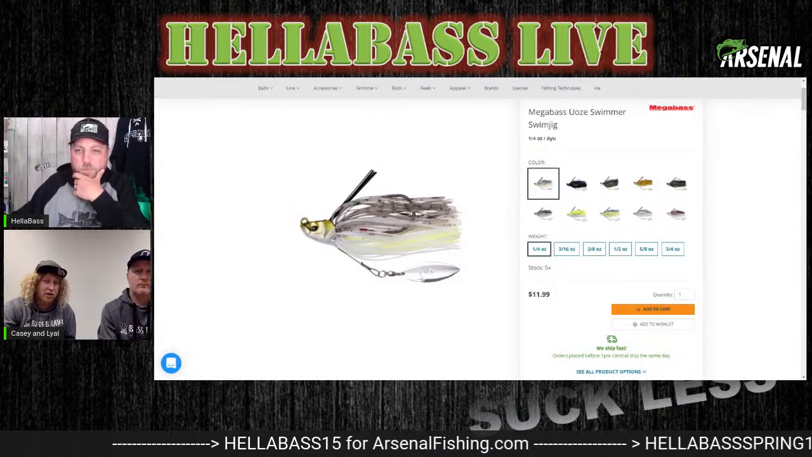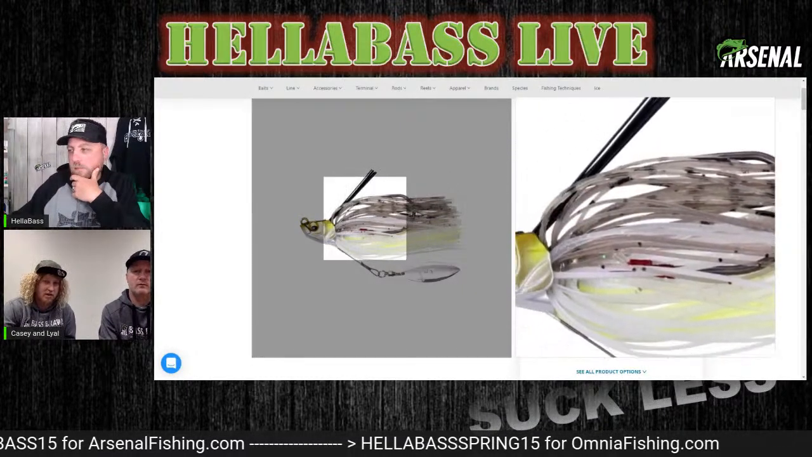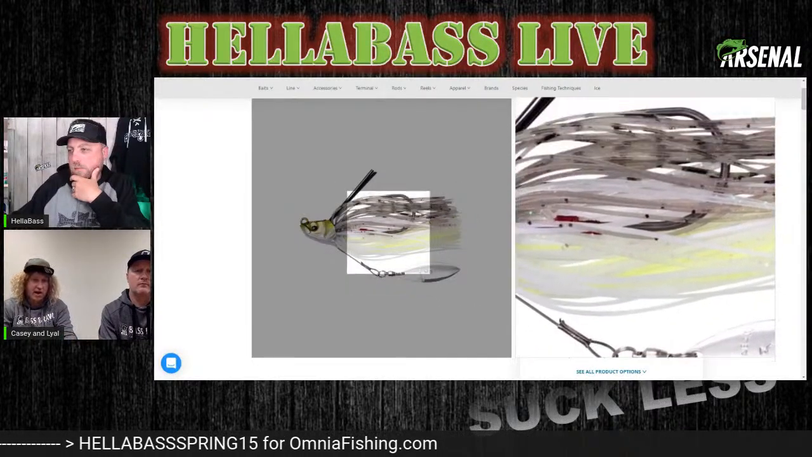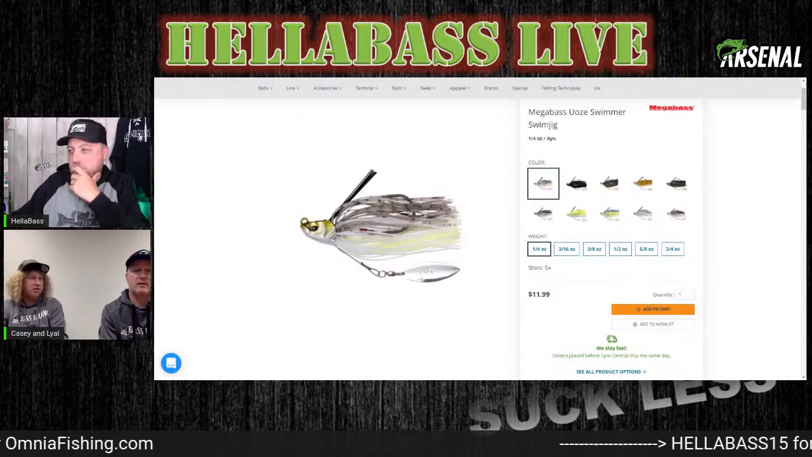That long shank hook is everything with that jig, because you slide a big 5-inch spark shad on it, and it's the perfect size. And it sticks back just enough.